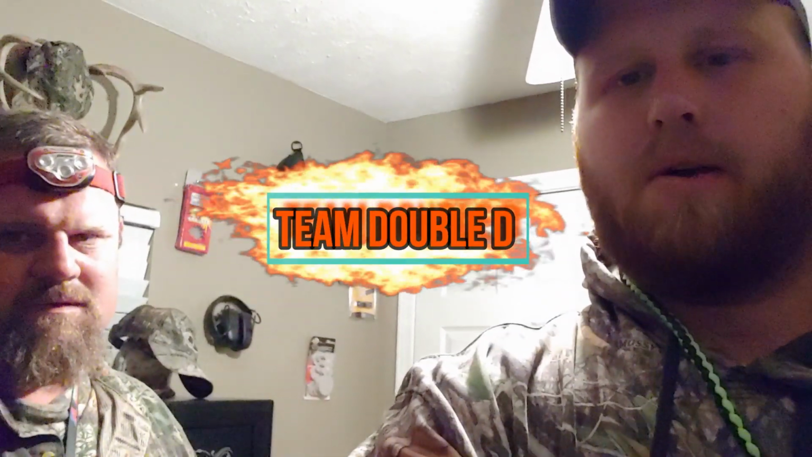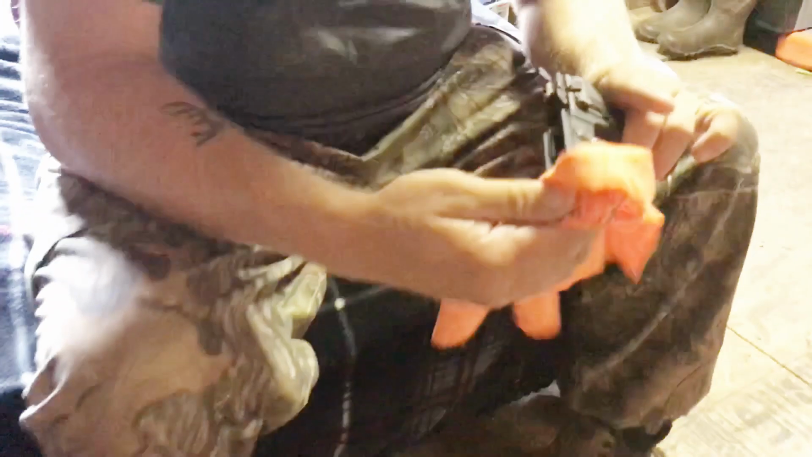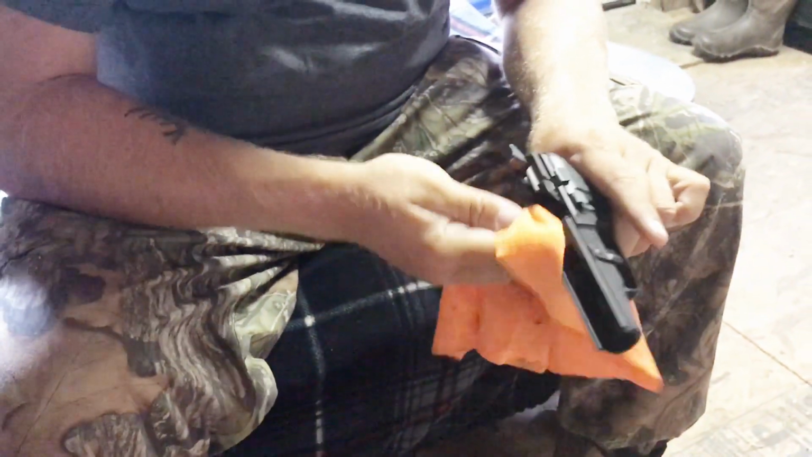Here we are, fellas. Team Double D. Scraping the bottom of the barrel here tonight. We're trying to rake up a couple new spots we picked up today, and we're gonna go try to call a dog in, getting everything buttoned up, loaded up, and ready to get in the truck and go to the first set. What do you say, Backdoor Dave? I think we're gonna do some good.